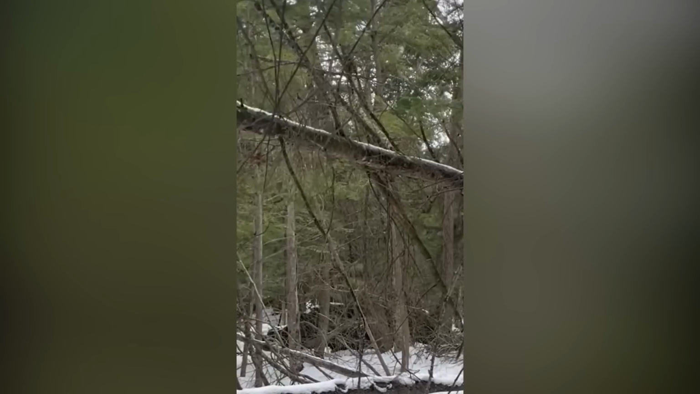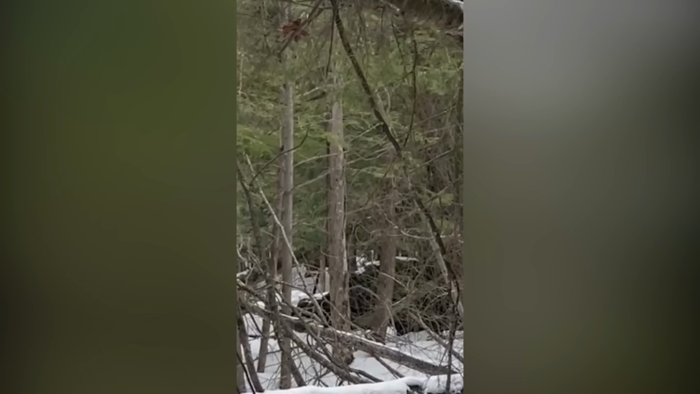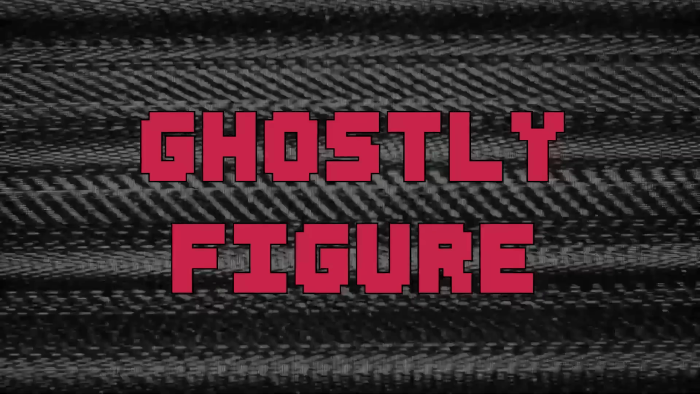The video does not show anything else and we only get a fleeting view of the creature, but it still poses the question of whether or not he may have captured a glimpse of the legendary Bigfoot or Sasquatch.